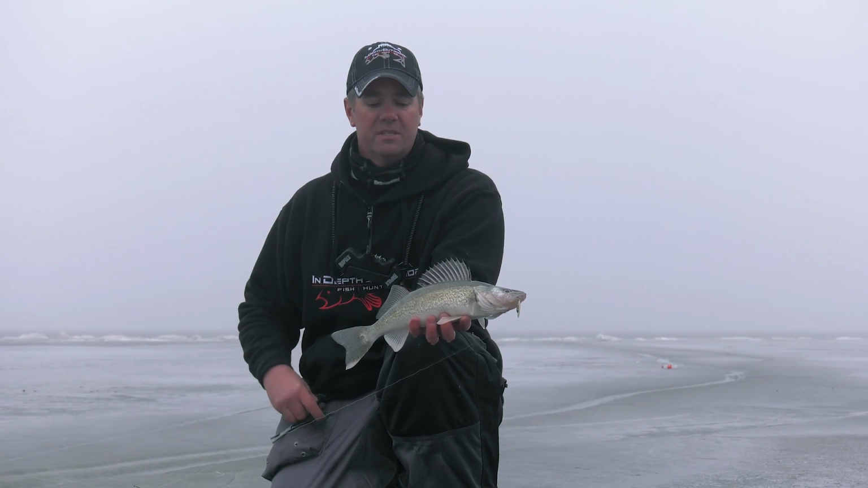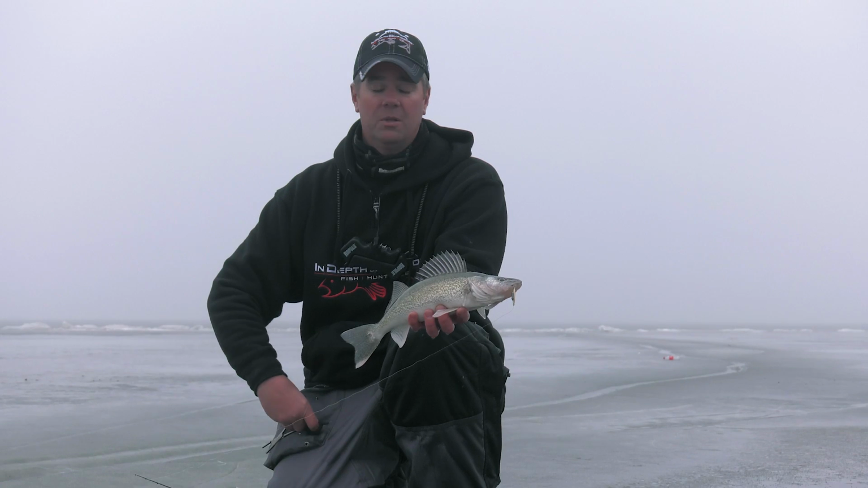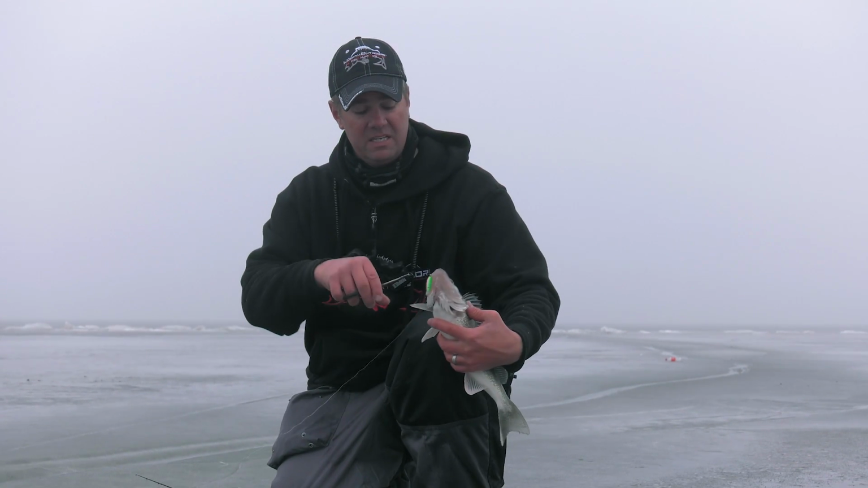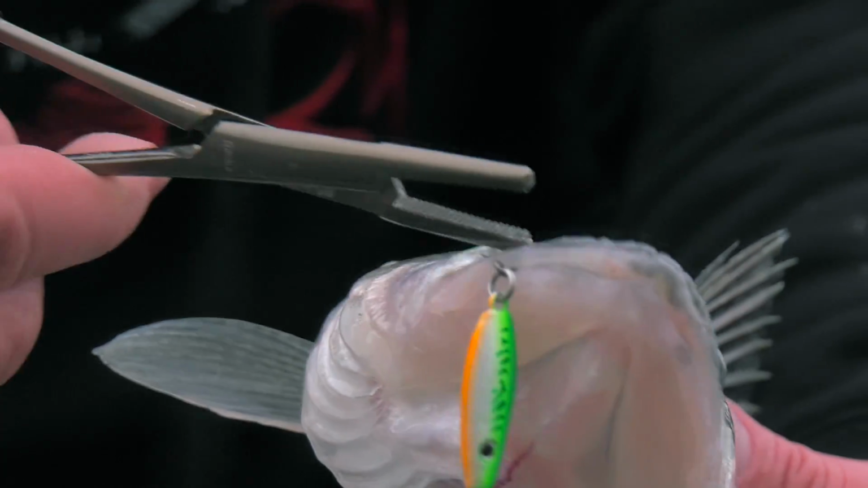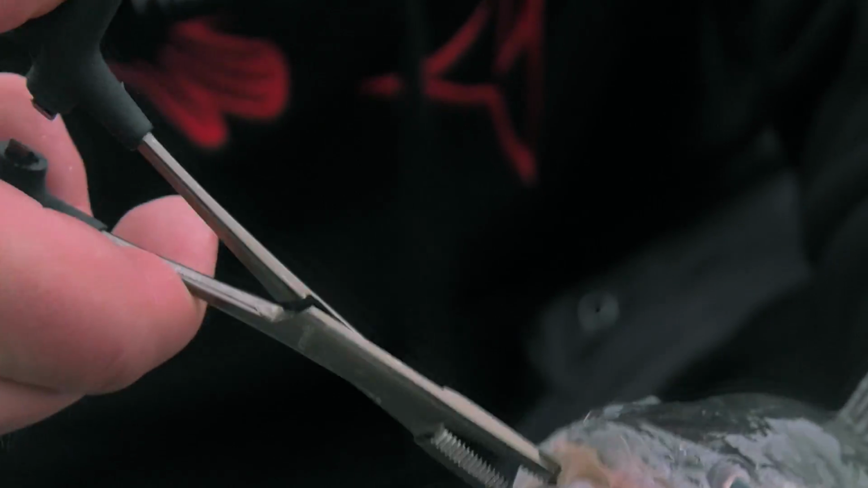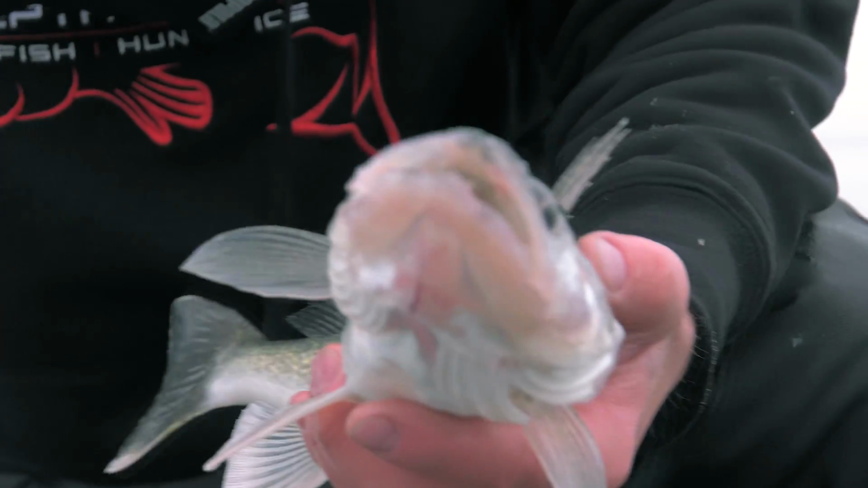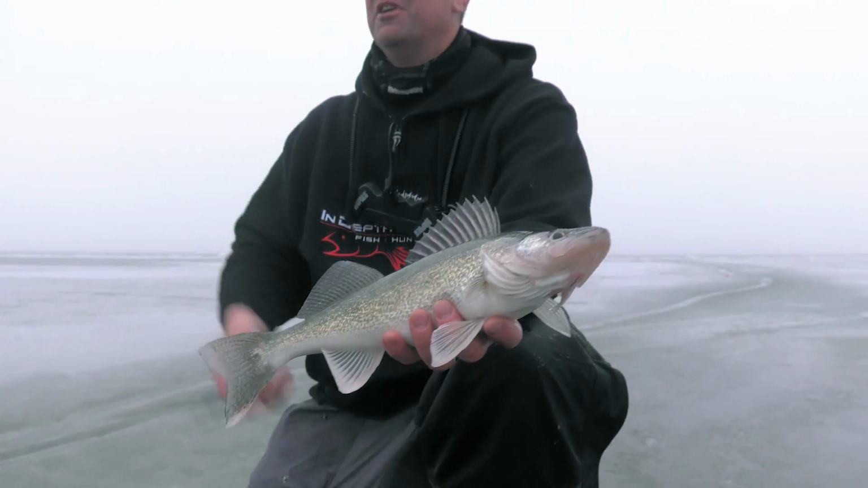I haven't taken a look at the time here recently. I mean, who would with the fish biting the way they are? But I would imagine it's getting pretty close to that noon hour, and we're not seeing any slowdown in the bite at all. He's not getting away. I think I've got him top jaw, lower jaw. Pry that thing out of there. Beautiful fish. Here comes Joel.